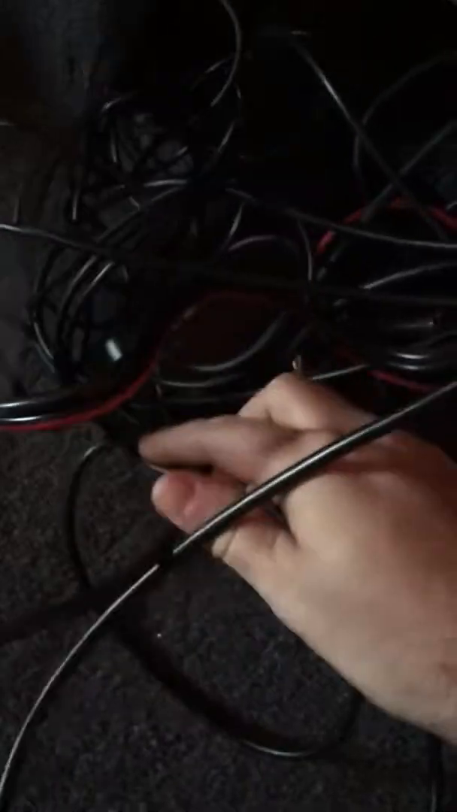Let me take that Ethernet switch out once. Eventually I'll screw this down, but it's not really that important. Okay, so you can see, I don't know if you can see that. Let's see, where is it? Right here.